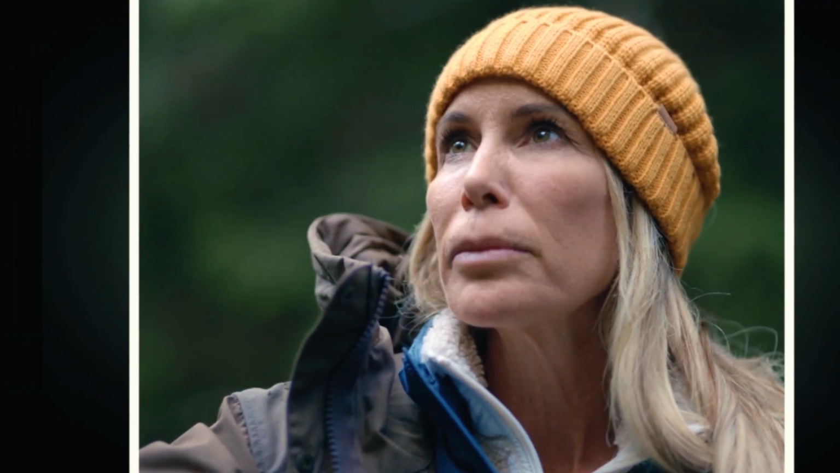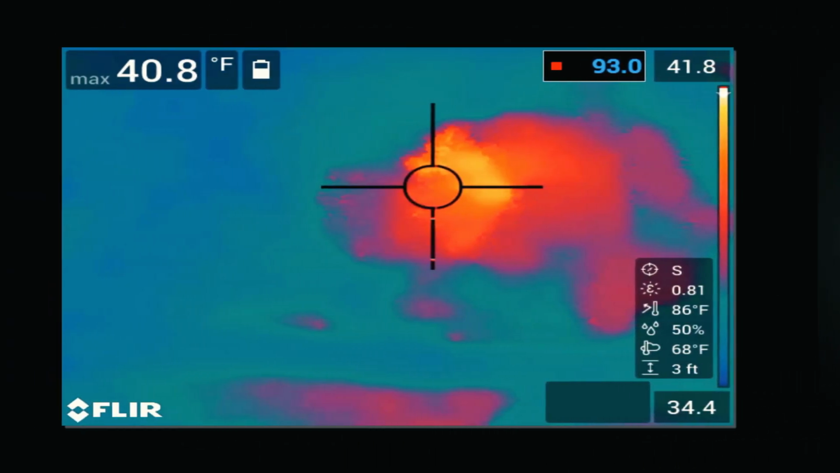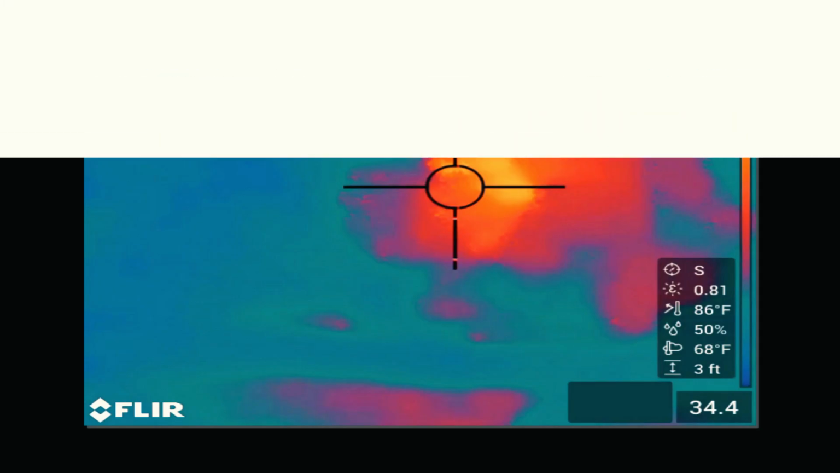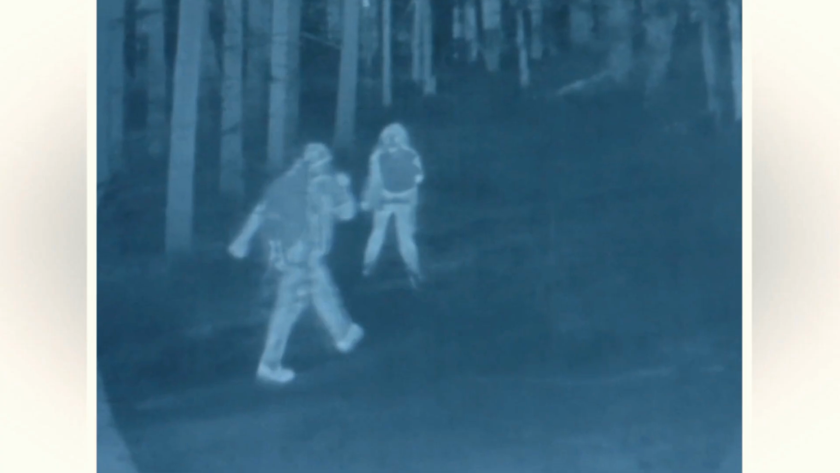"It looks like it's trying to close in on them," a team member whispered, the tension palpable in their voice. The creature was fully upright and bipedal, moving with a deliberate, calculated grace completely unlike the quadrupedal gait of a bear or the skittish movements of other large mammals. It stalked purposefully through the underbrush, its movements fluid and intentional, suggesting a predator intensely aware of its surroundings. The team watched in stunned, breathless silence as the figure began to close the distance on a group of elk grazing unsuspectingly in a small clearing.